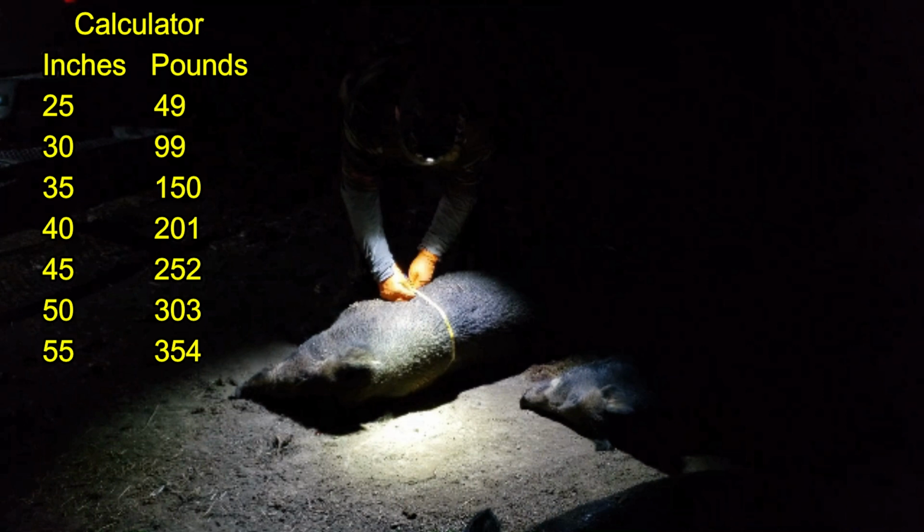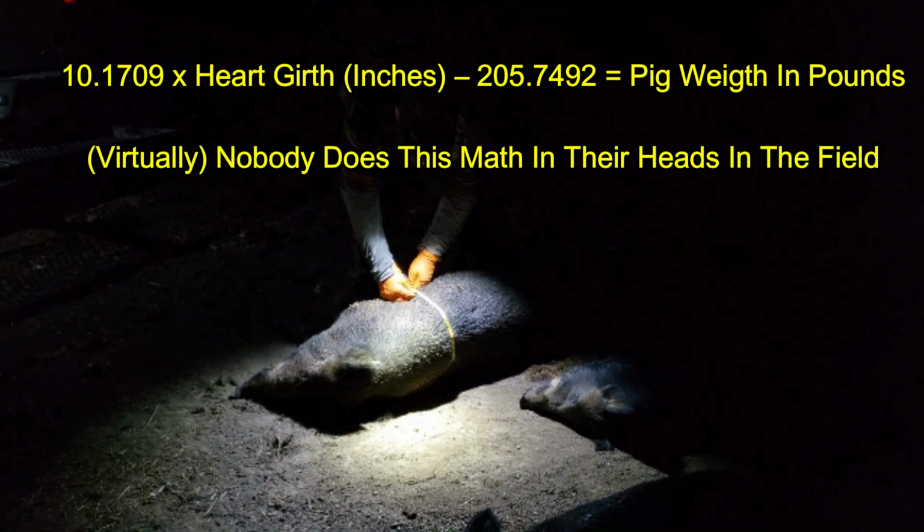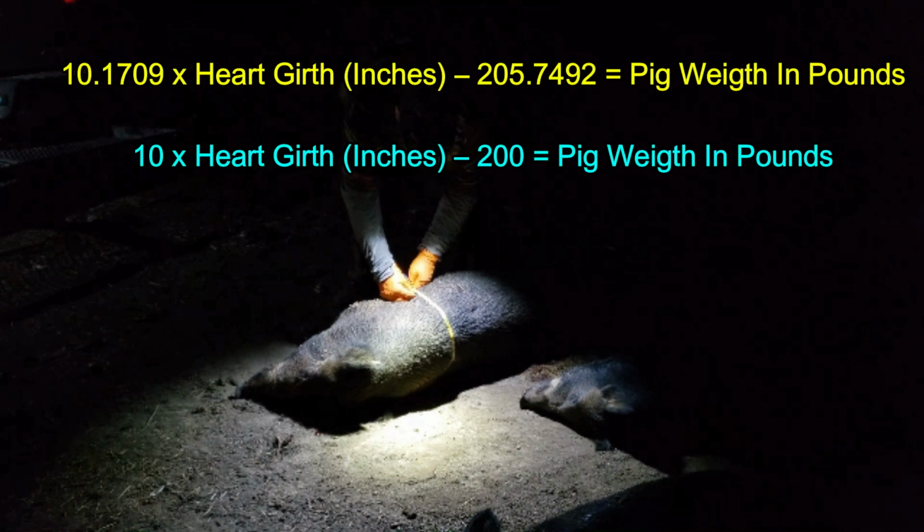Some people keep a list of the conversions in their pocket. This is because they can't do the math in the field usually. I'm one of those people, but I don't keep a list. I use a shortcut method. So instead of using the long formula with all the decimal places, it's shortened down to just being 10 times the heart girth minus 200 will give you the pig's weight.